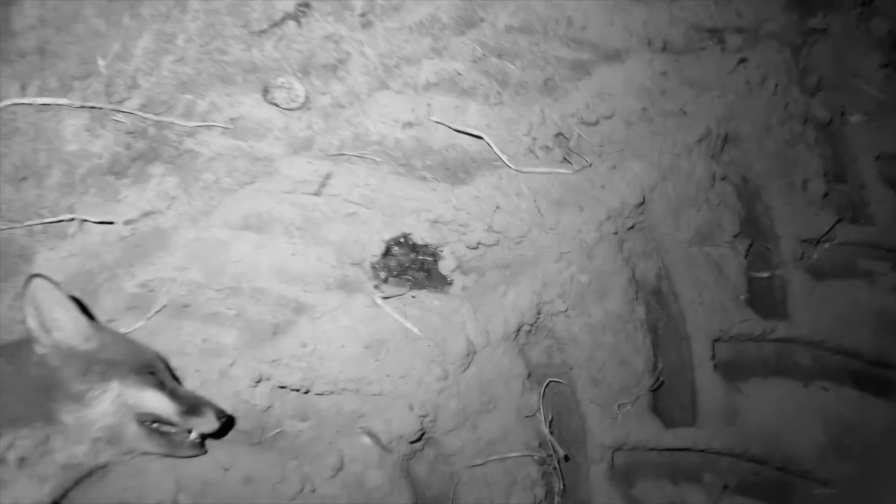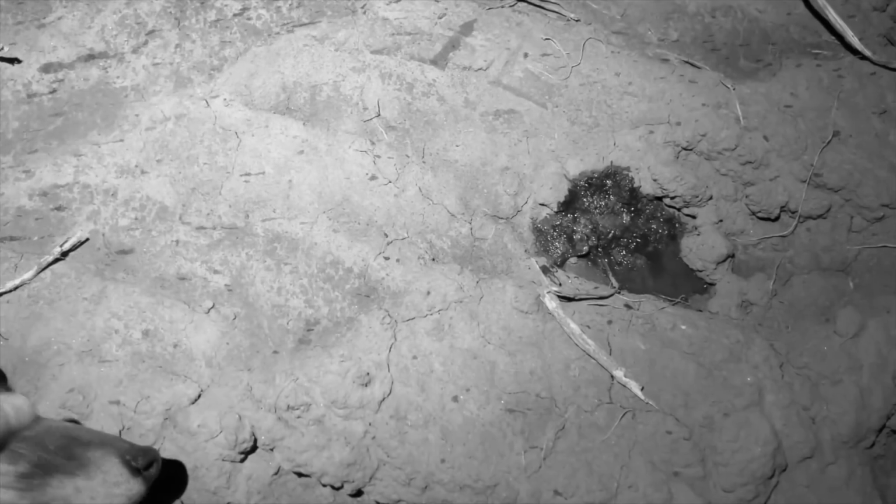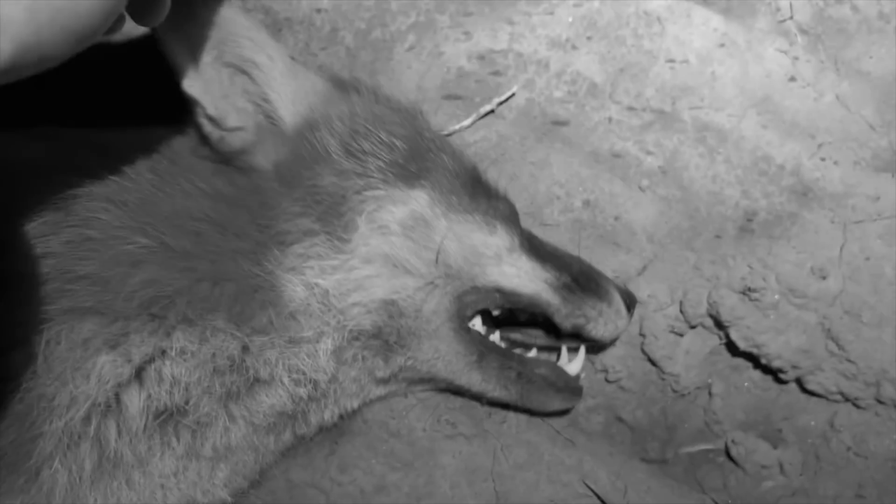That's a big lad. Okay, he's got no teeth, look. Look, no incisors at the top. So he's been around a bit, hasn't he? Mm-hmm. So, numero uno. He's heavy, isn't he? You're the biggest you can carry it. Oh, right, yeah. Not very far away at all.